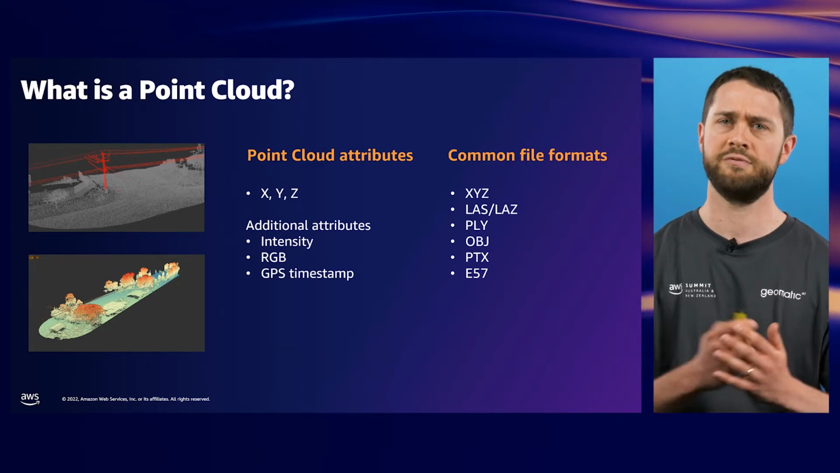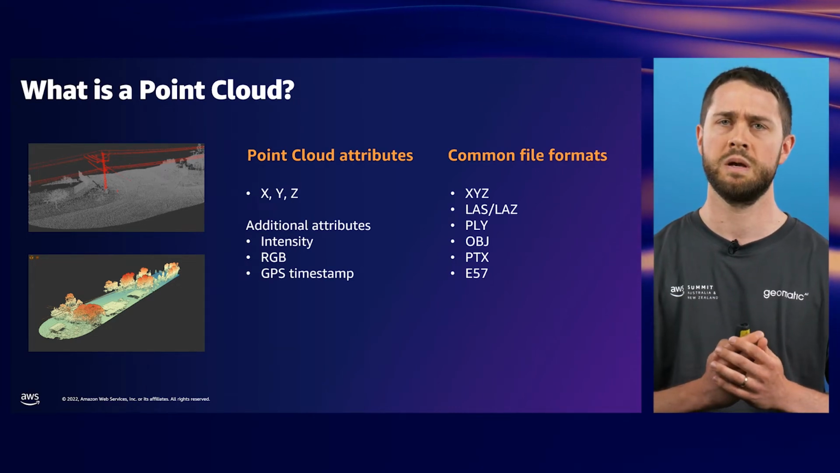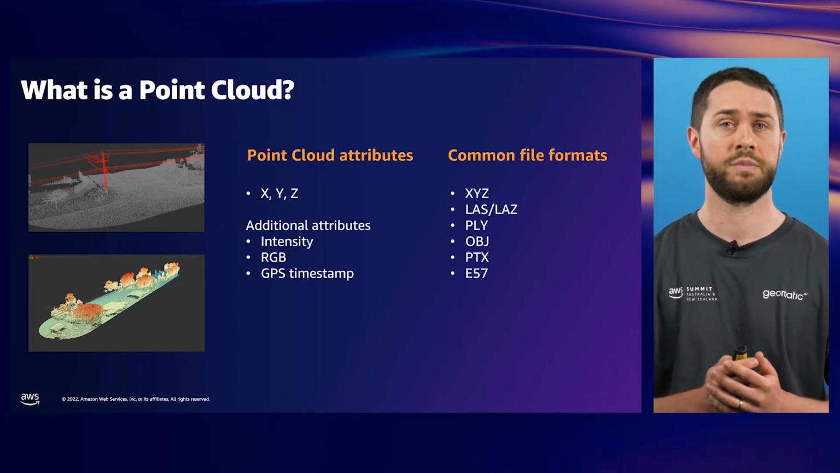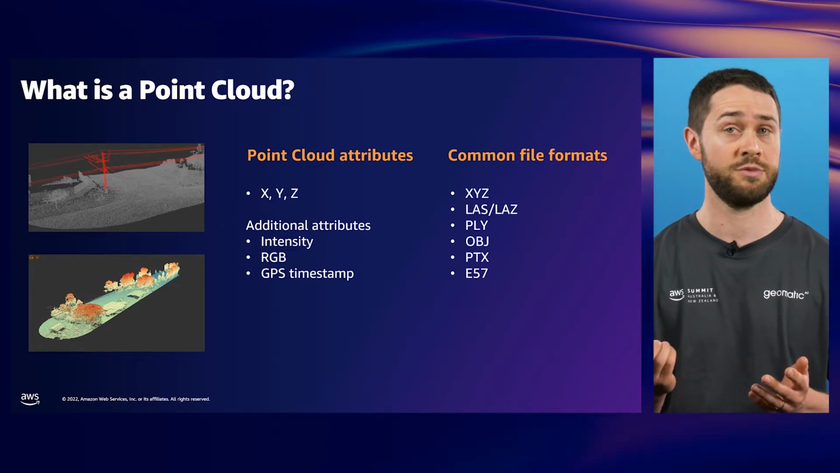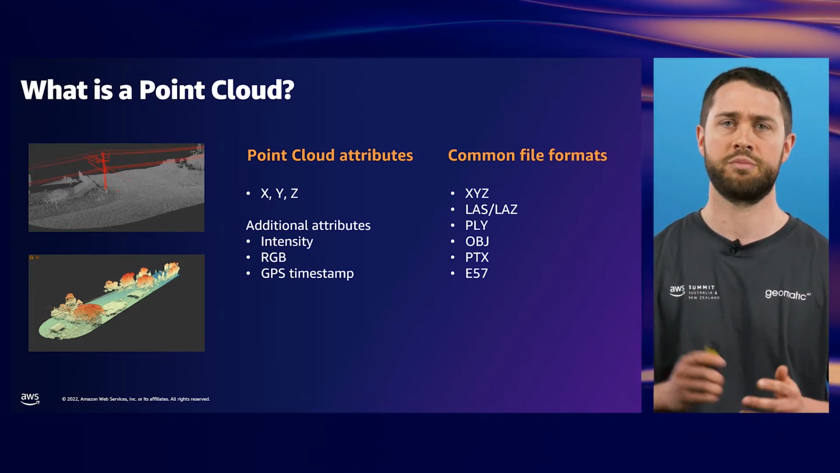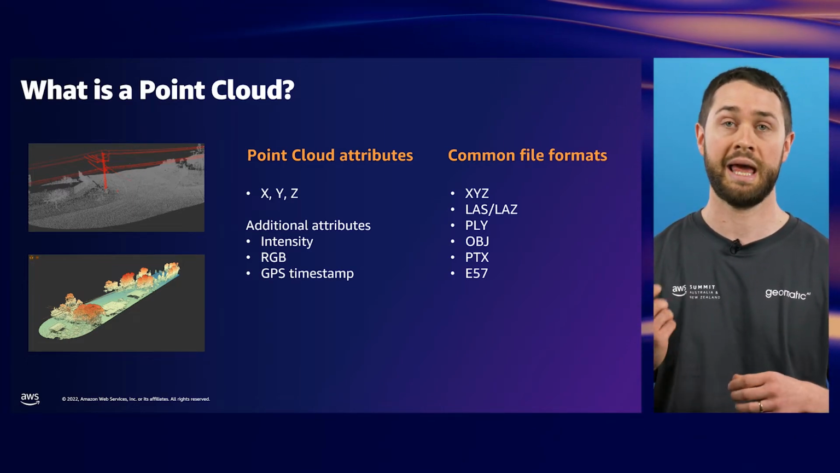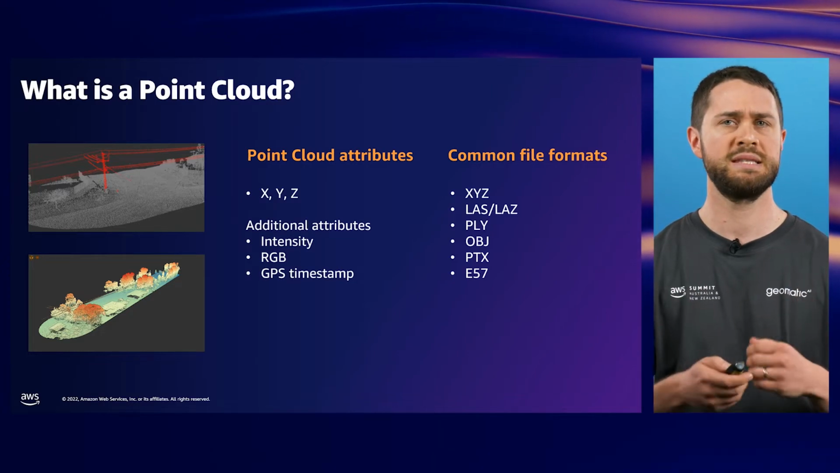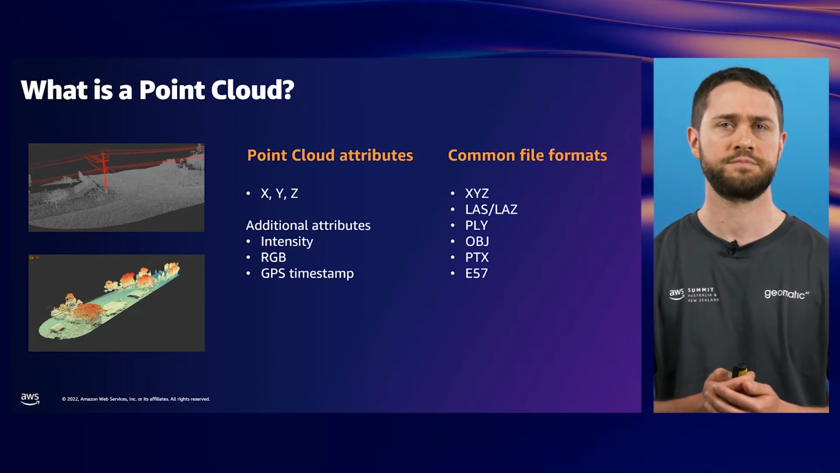There are several standard formats for storing point cloud data. These range from simple text through to advanced binary formats. Some of these formats are common in academia, but for our industry, the most important format is LAS, and its compressed counterpart, LAS-zip, or LAS for short. Our workflow from start to end is centred around the LAS format.